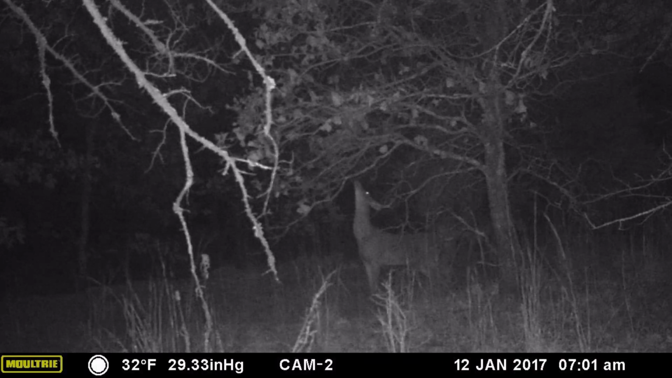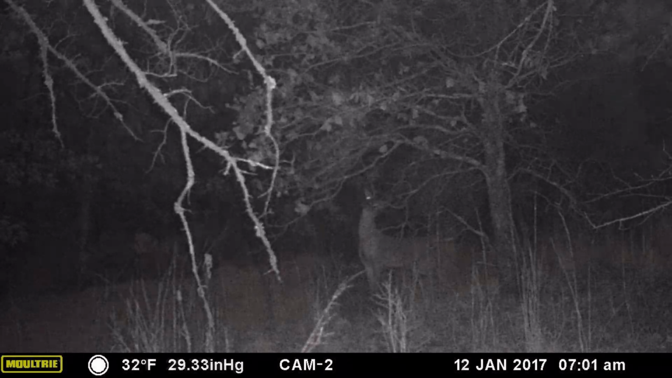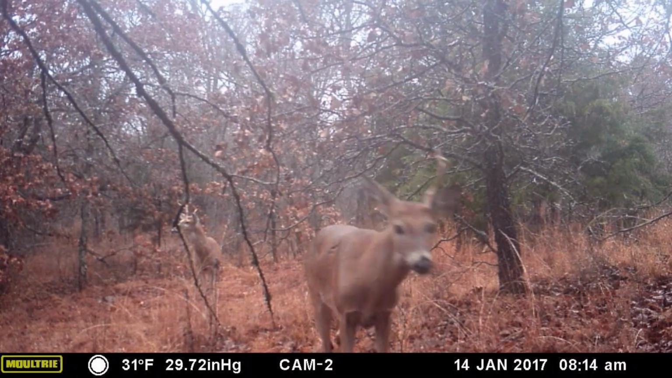The young bucks form what are called bachelor groups for their protection. They mainly rely on each other's eyes, ears, and noses. The older bucks are able to fend for themselves unless the coyotes form a pack.